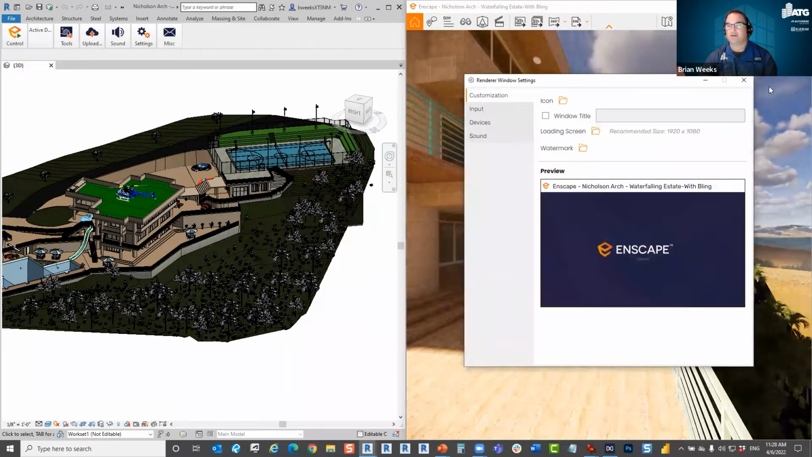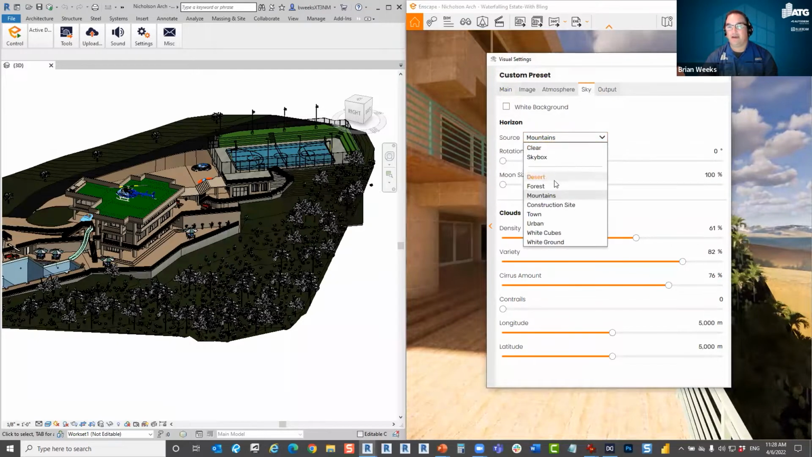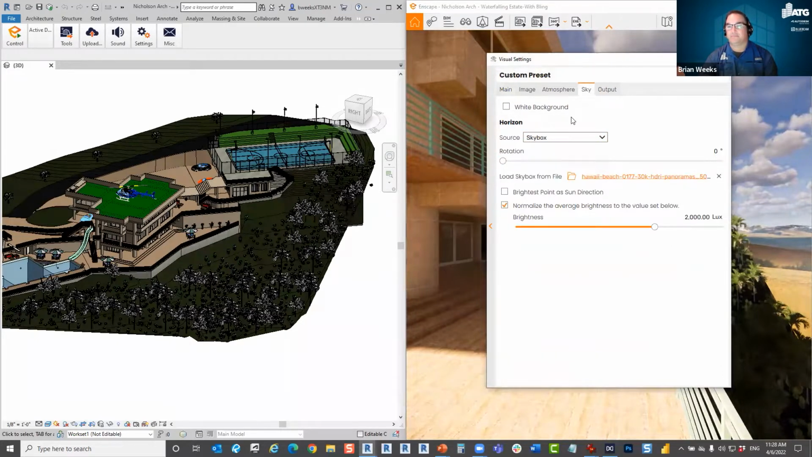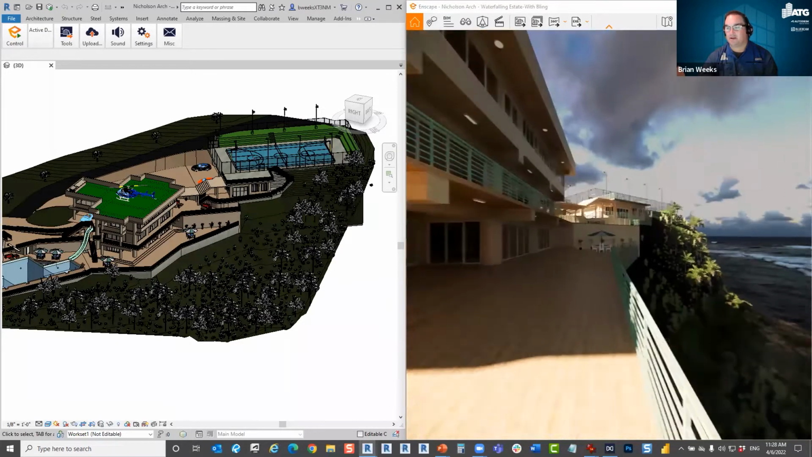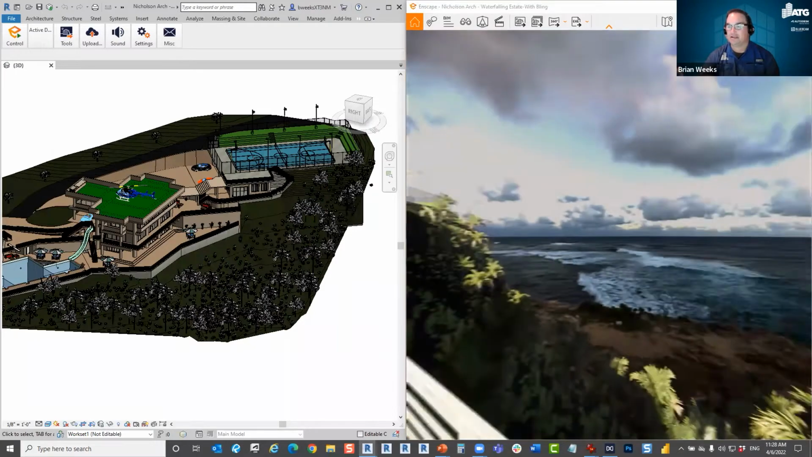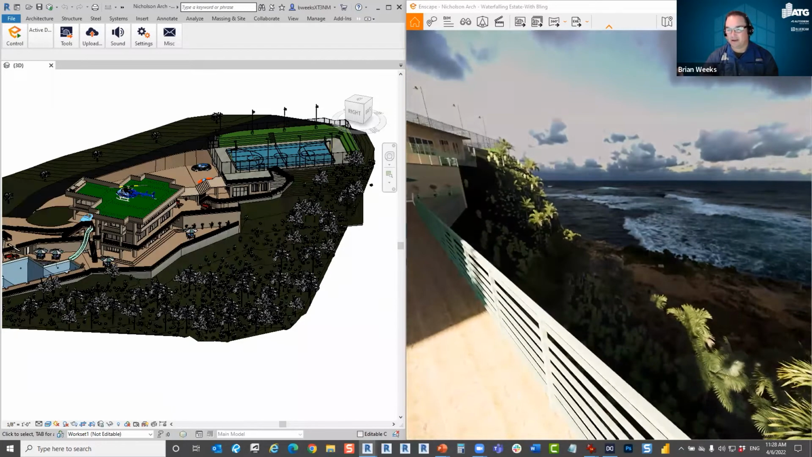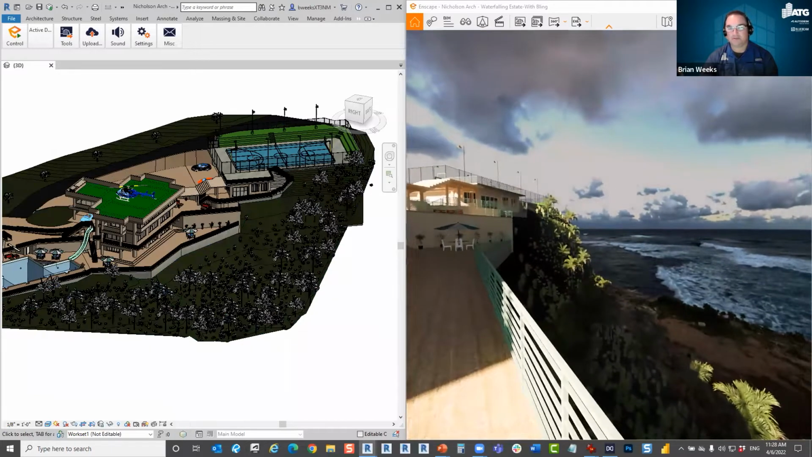So basically you can come in Enscape and add it as a skybox. So when you do renderings, it's not exactly the way it looks out there, but it's really close. So I love being able to do that, especially with this project.